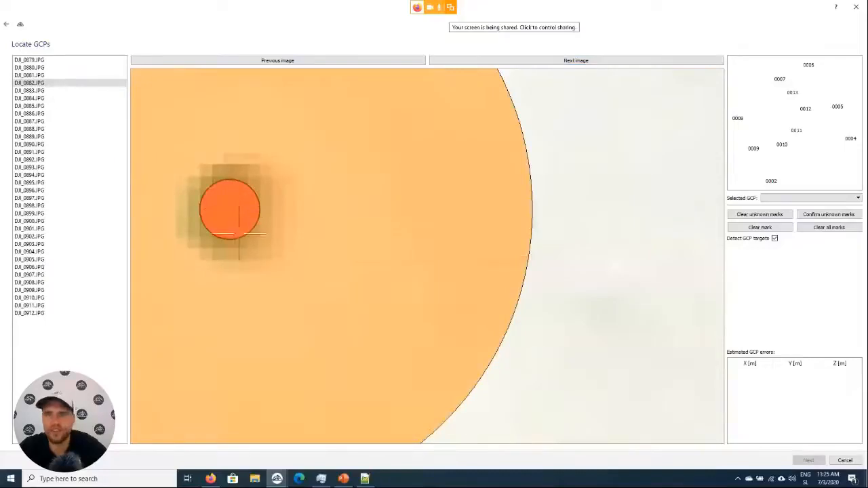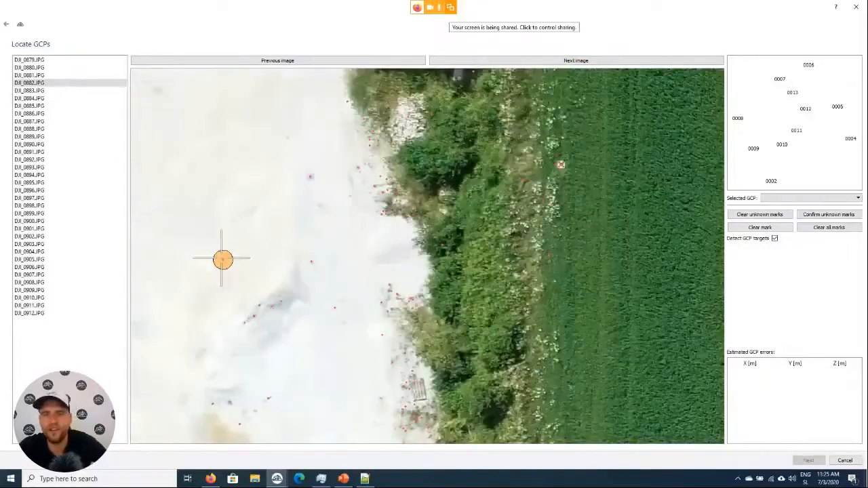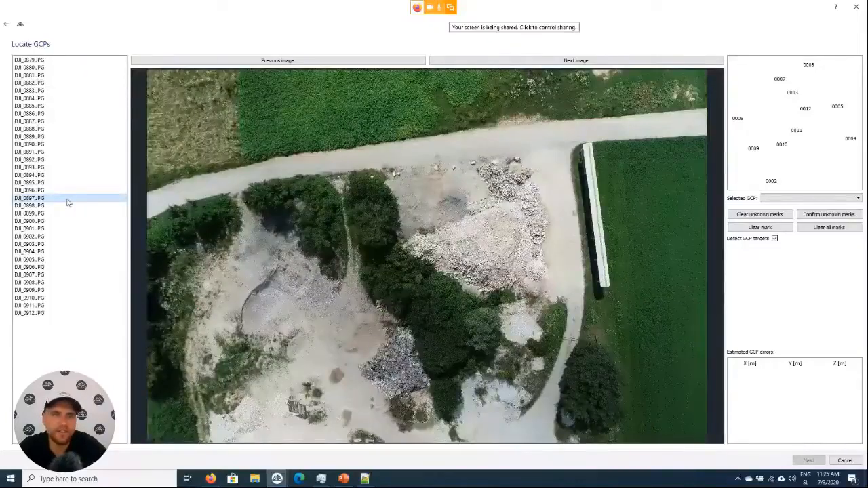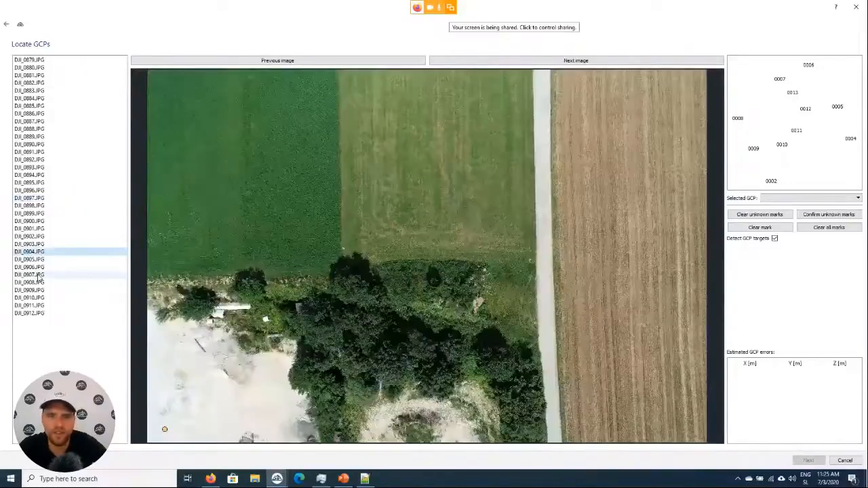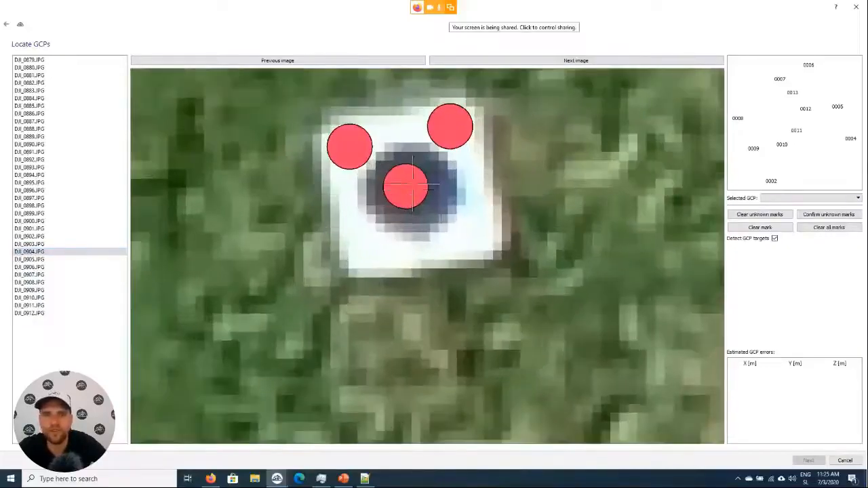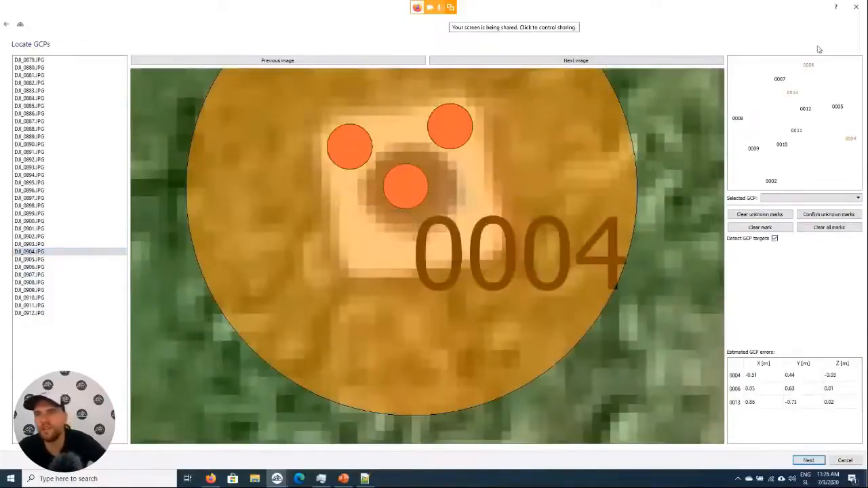So here is already the second one. Ideally, you will not mark 3 that are exactly in a line. Usually this won't happen if you select sort of okay. So here is the third ground control point. After we mark the third one, the software will automatically recognize which ground control points we have already marked.